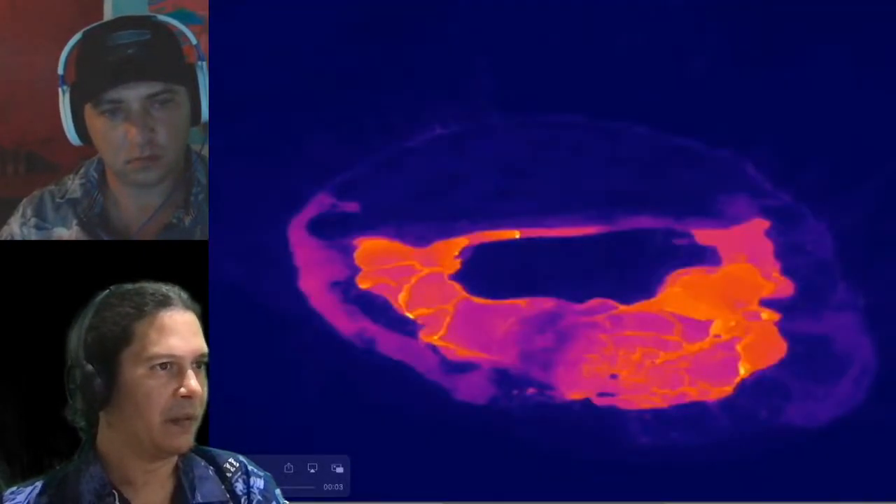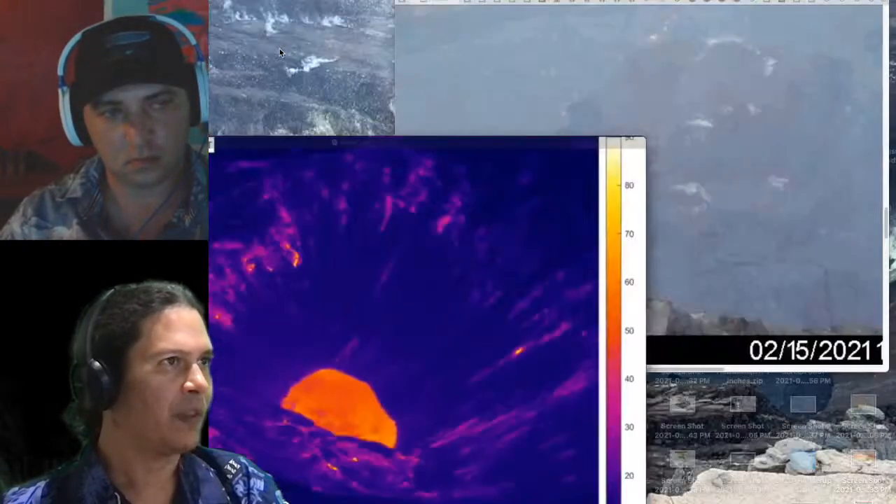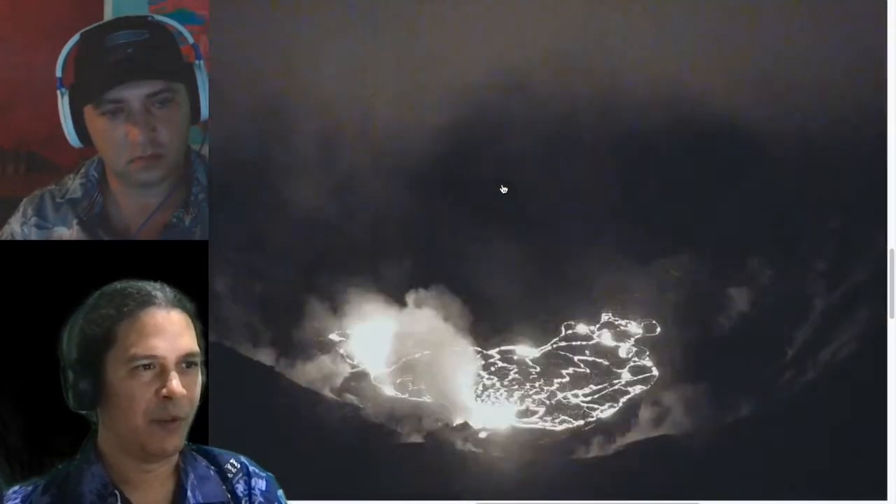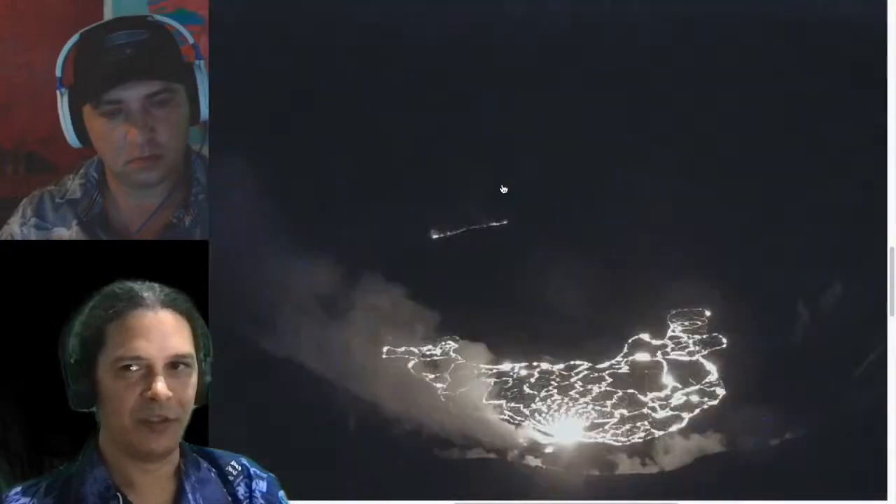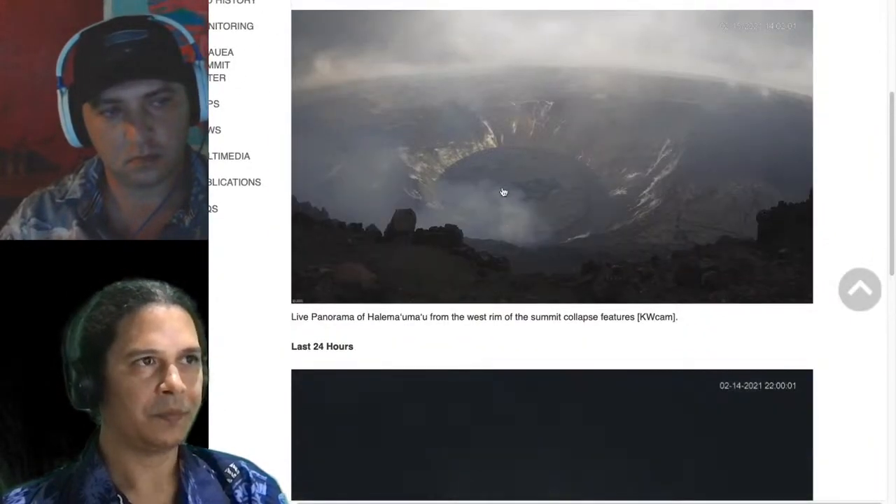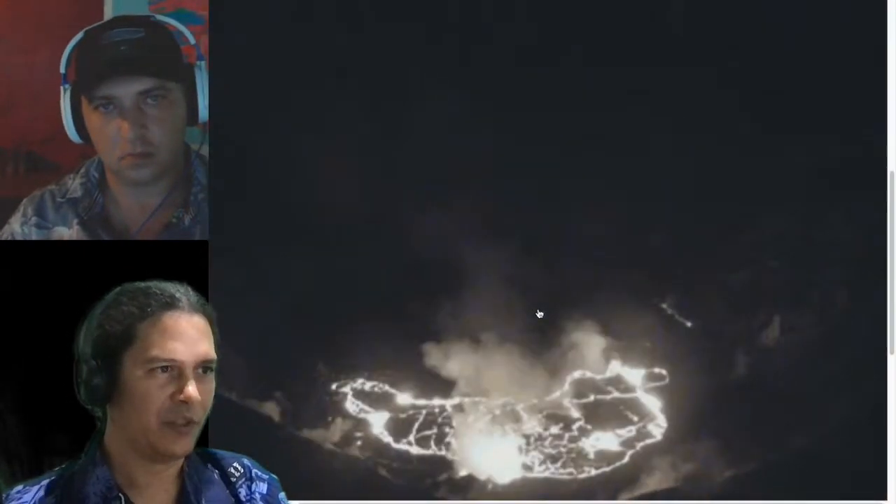There is another camera worth checking in on today, and let's leave that one there. That's the KW camera. So this is the view from the west, and I have it zoomed in here. Here's the USGS webpage still view, and then the animated 24 hours. I'm just zooming way in here.